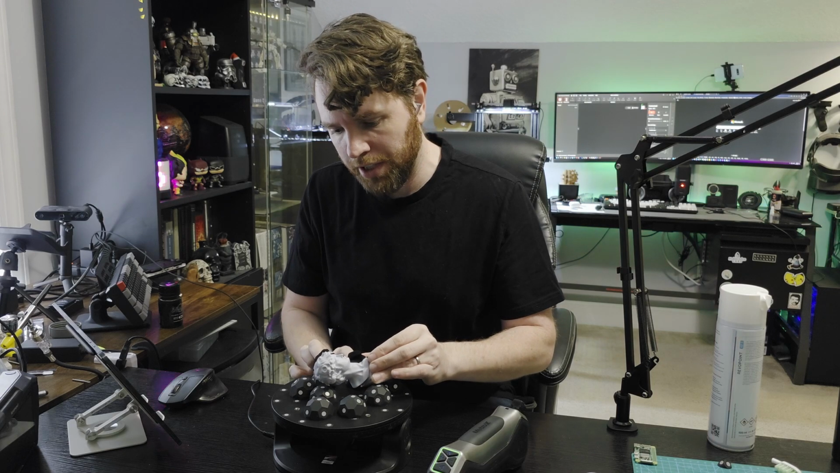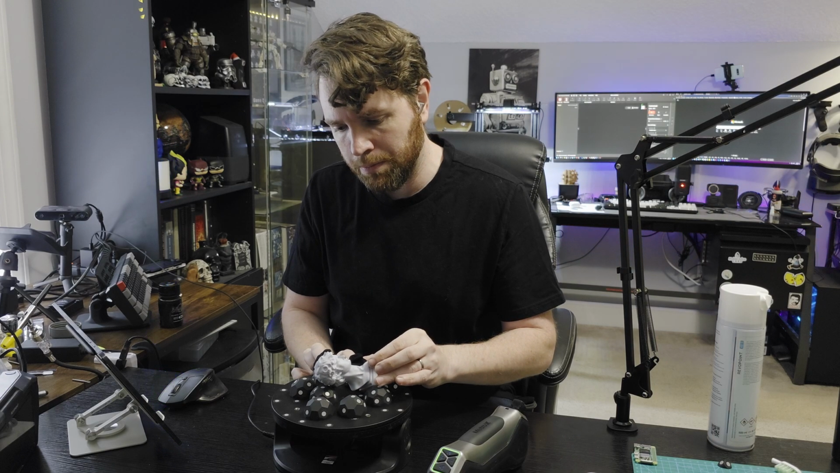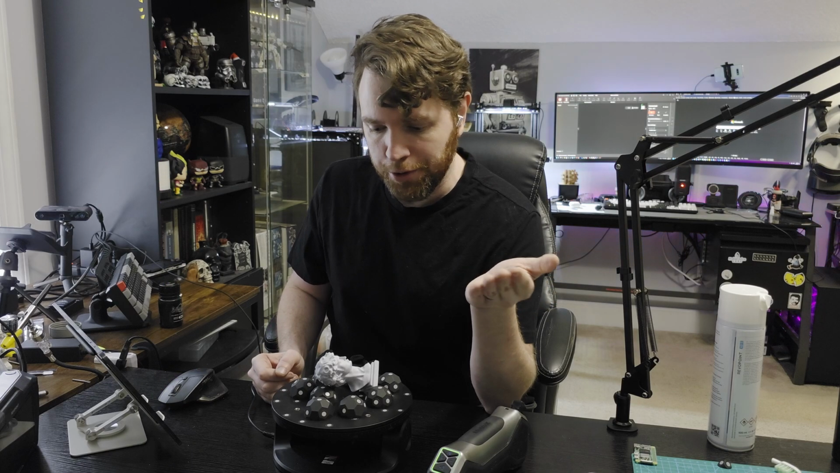But we are going to get around that by doing two scans of the same subject and combining them into one final mesh. It's fairly simple once you know the process, and it's going to help you get around the troubles you might have with high contrast or different material properties. So let's scan.